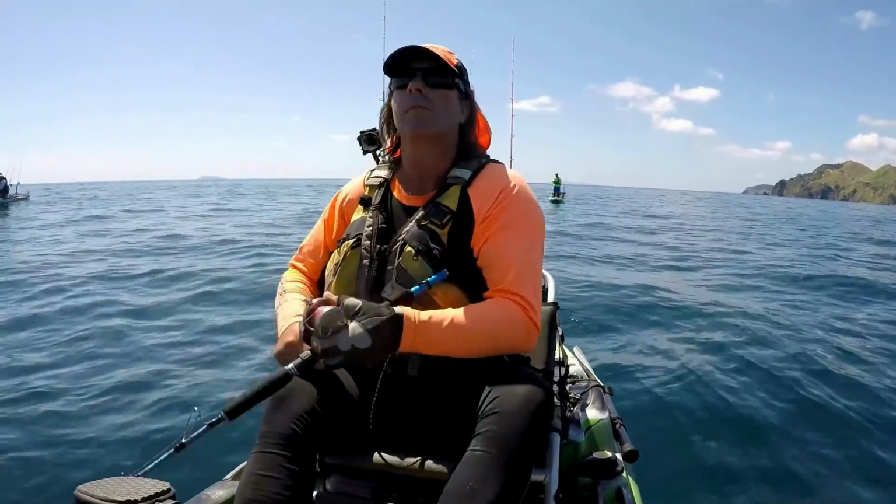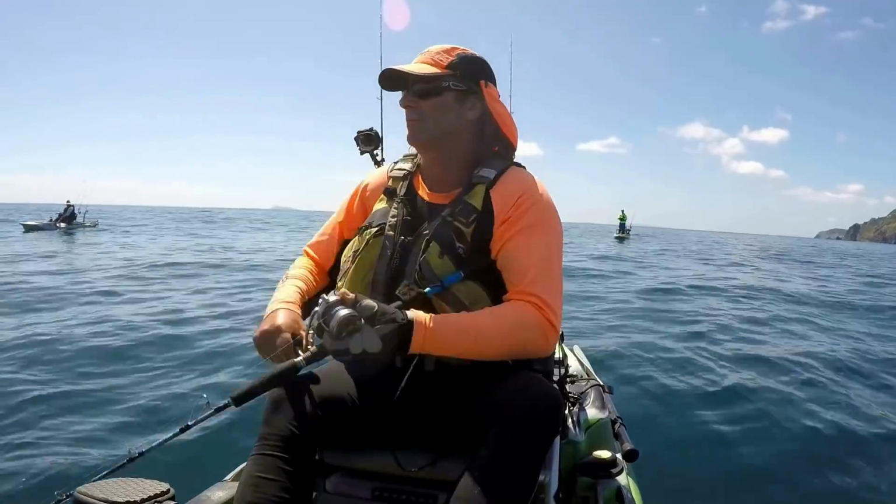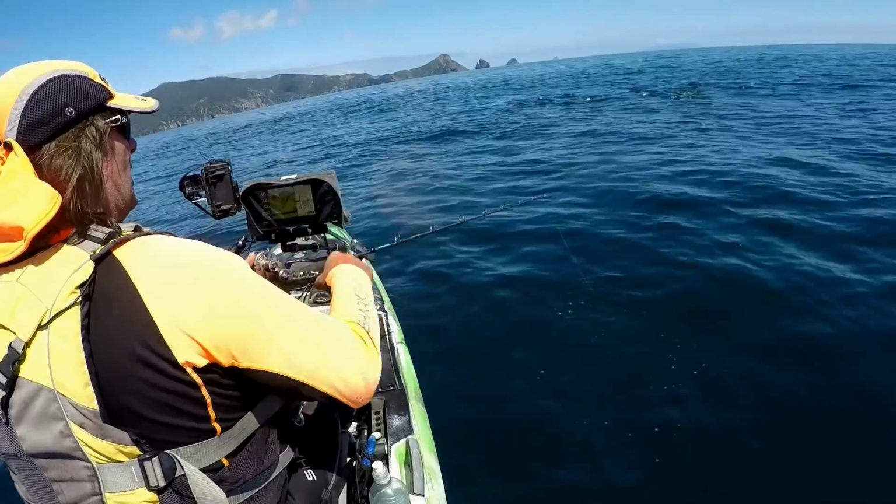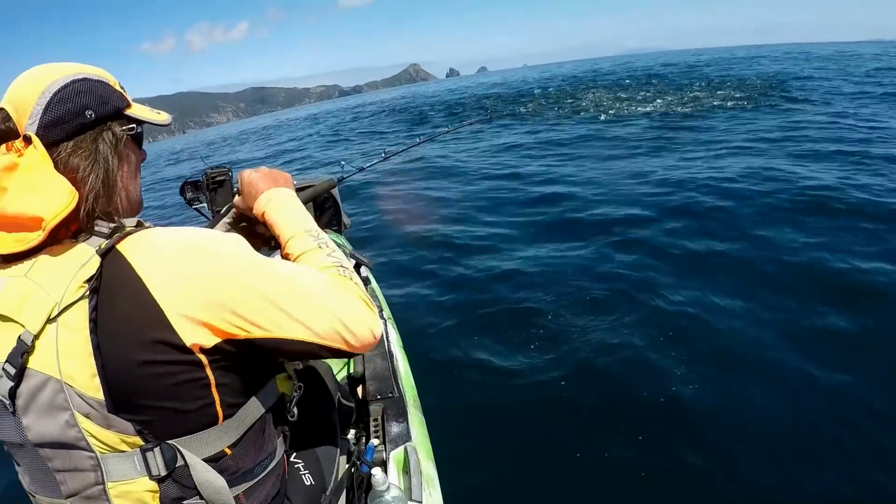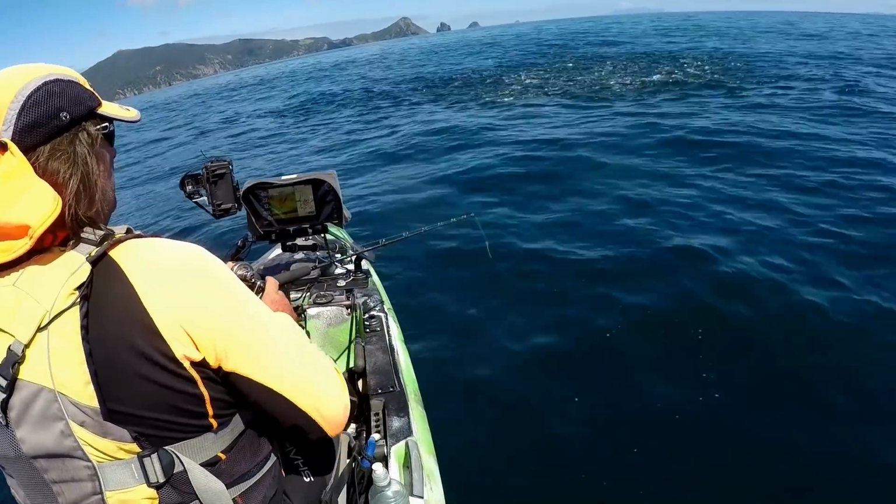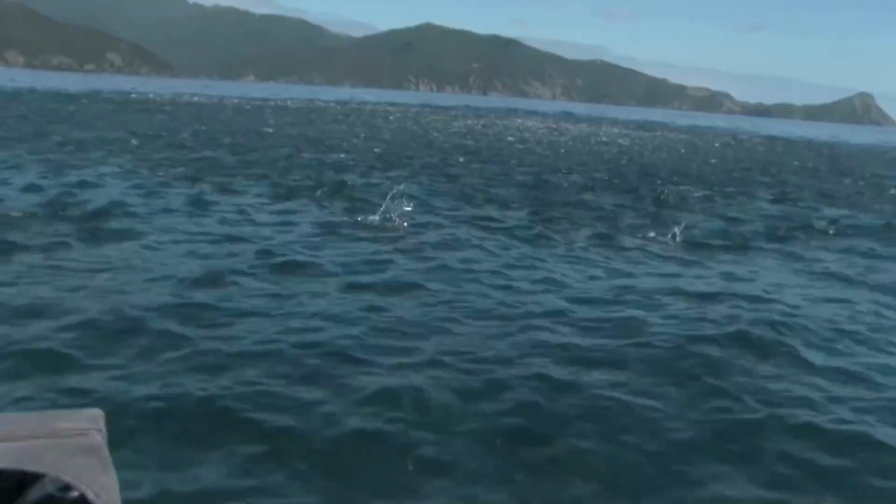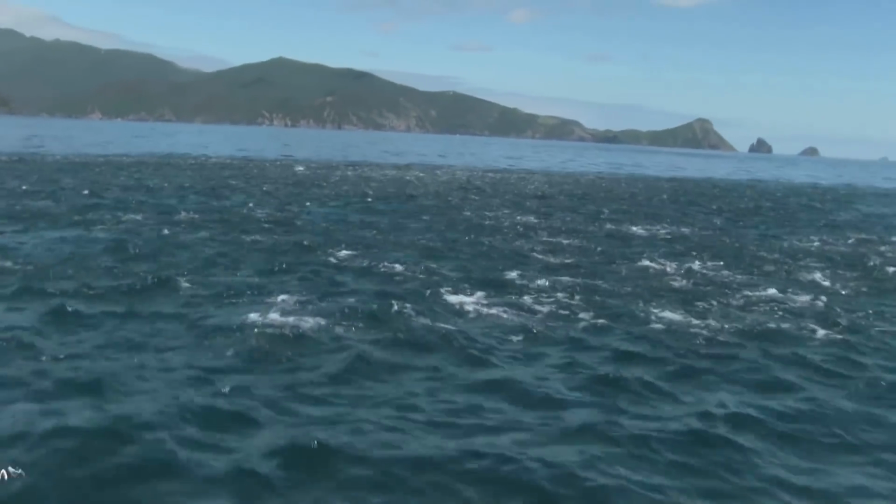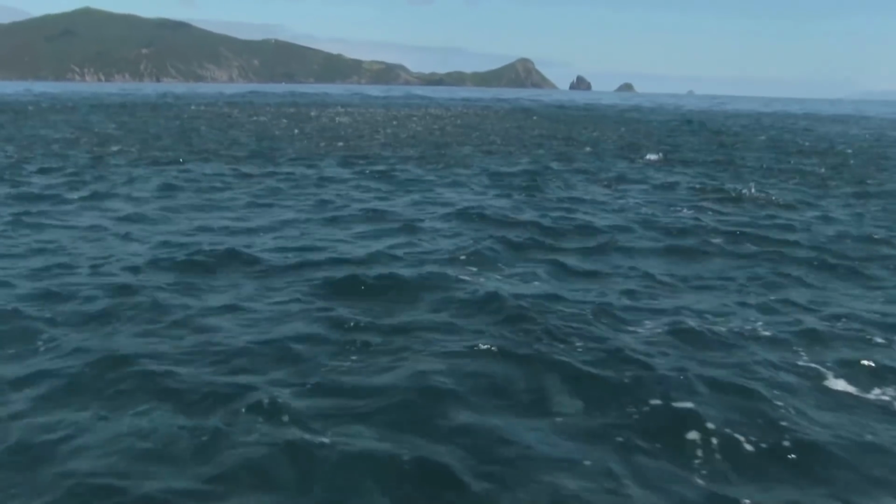Yep. We're not giving up yet. We're not far away from giving up. Here they come, they're back up again. Awesome to see. Here they come. You can see those fish there. Look at this. They're everywhere. Woohoo! Huge school of kahawai here.